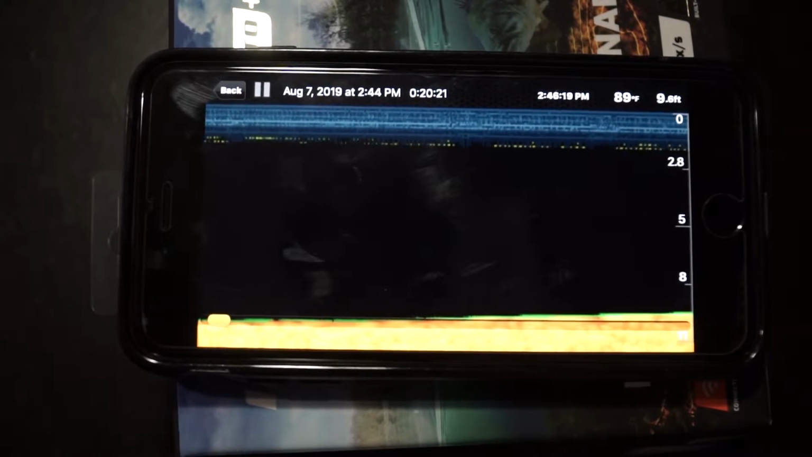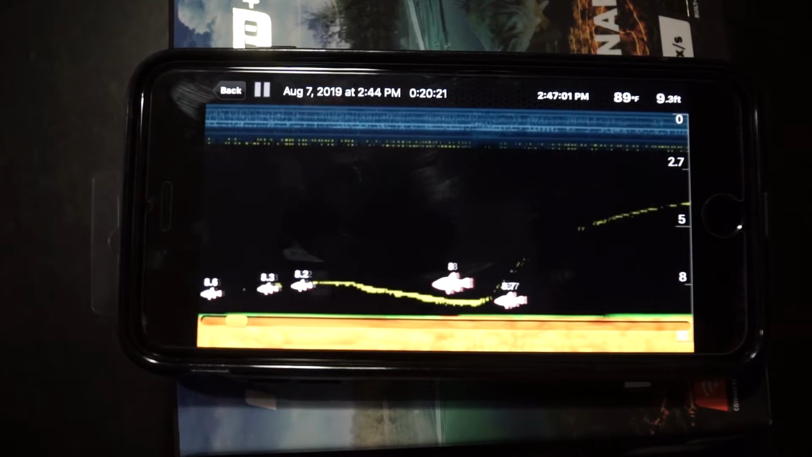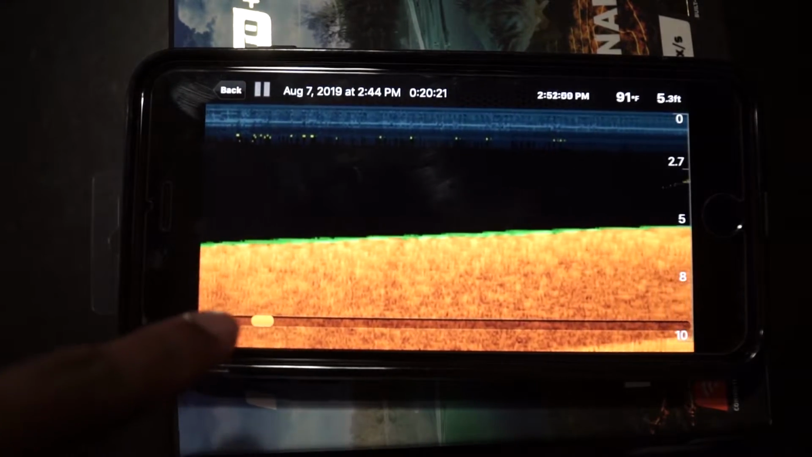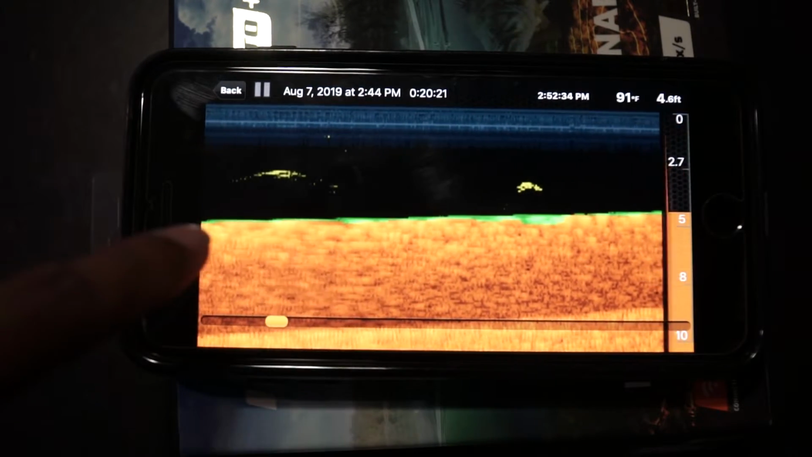So I'm gonna play this just to show you guys what happened. And right now we're sitting in 9 feet. We marked a couple fish there, marked some in the upper column, and then I recast it here. And I was reeling in and it went more shallow as I was reeling in.